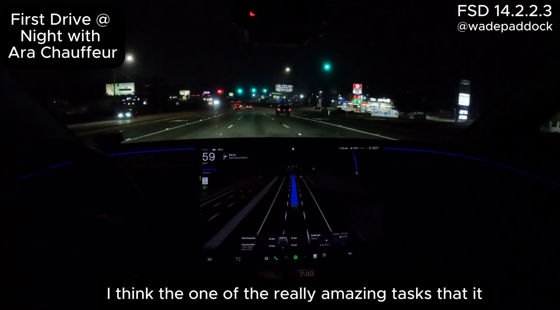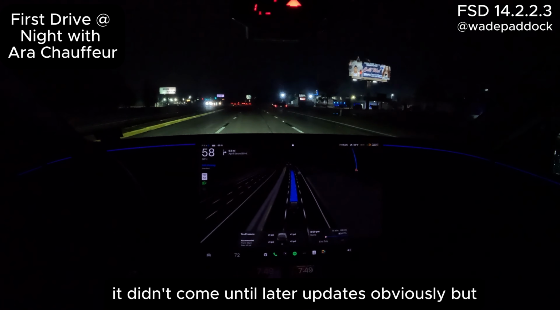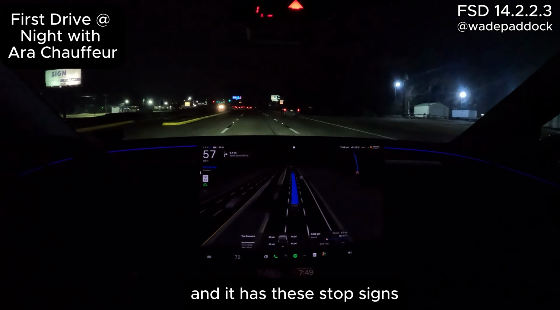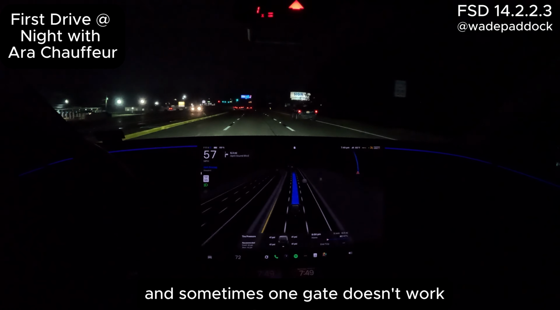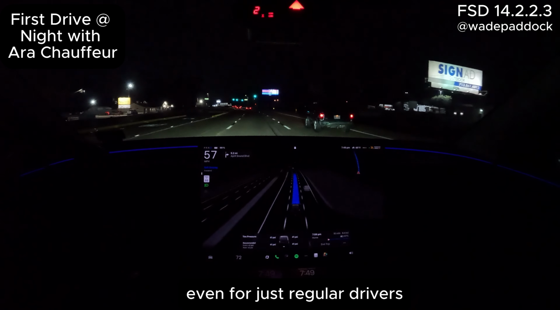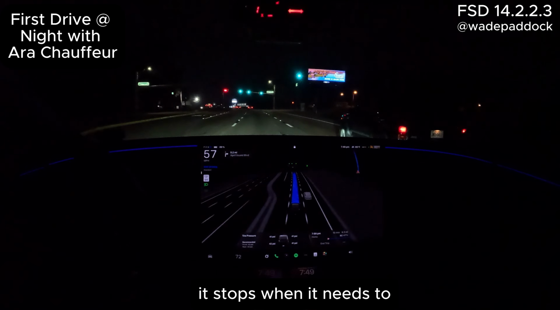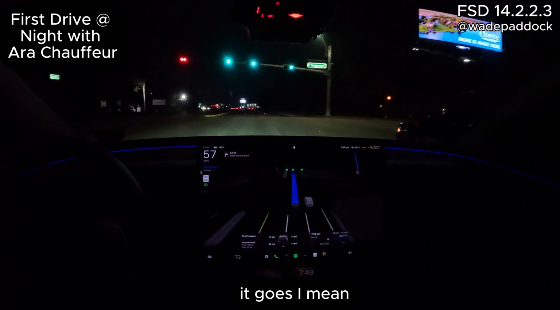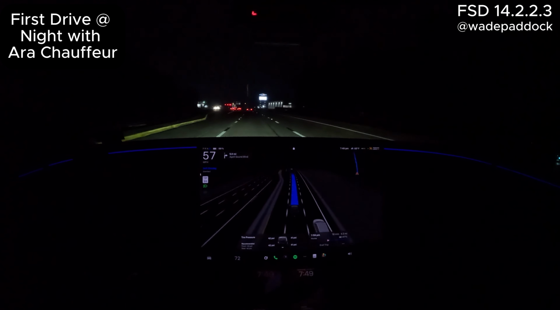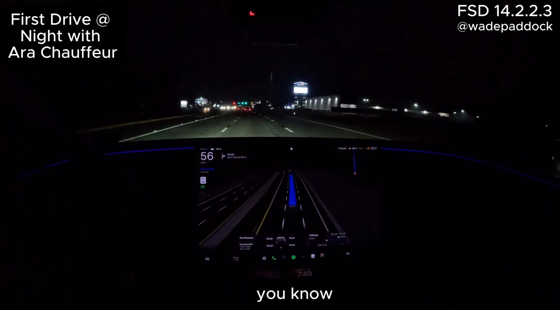I think one of the really amazing tasks that it didn't come until later updates, obviously, but I live in a subdivision that has a gate, and it has these stop signs, and sometimes one gate doesn't work, so it has a second gate, and creates a lot of confusion even for just regular drivers, much less FSD. So it's really got it figured out. It stops when it needs to, waits for the gate, when it opens it goes. I mean, just incredible intelligence, to figure out what to do and when to do it.